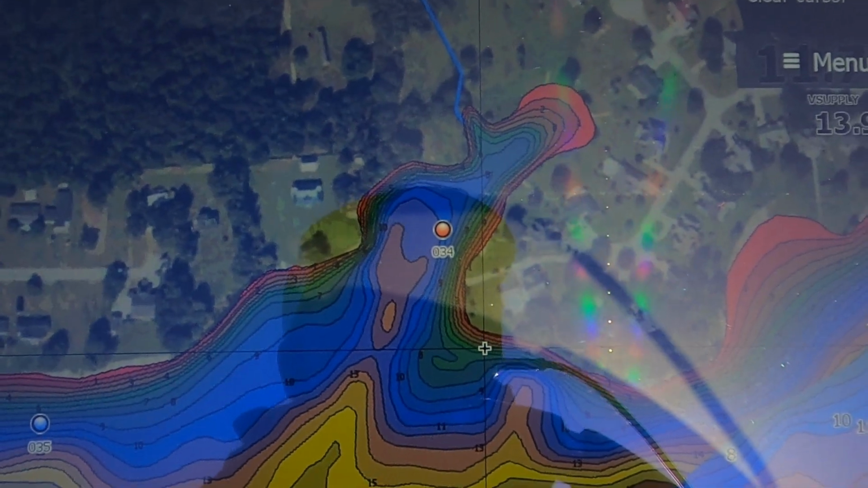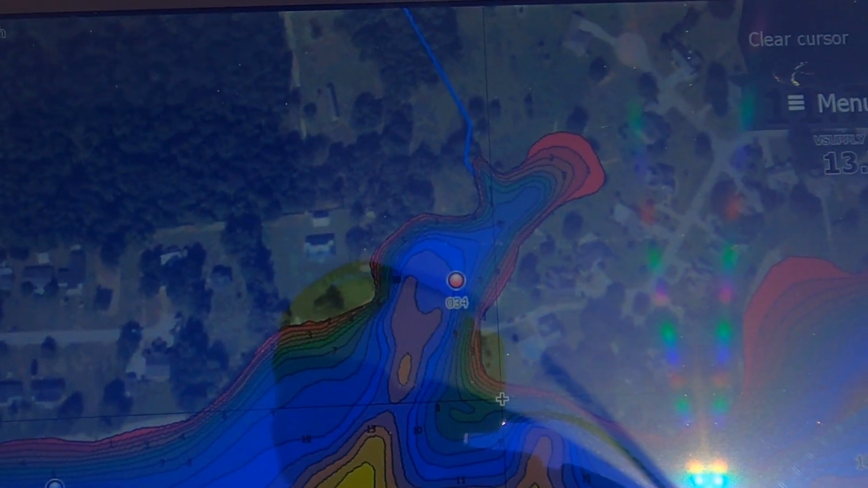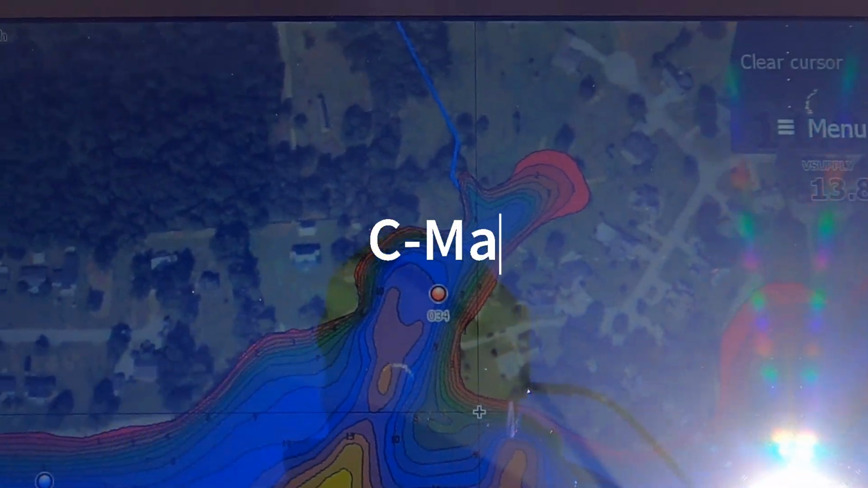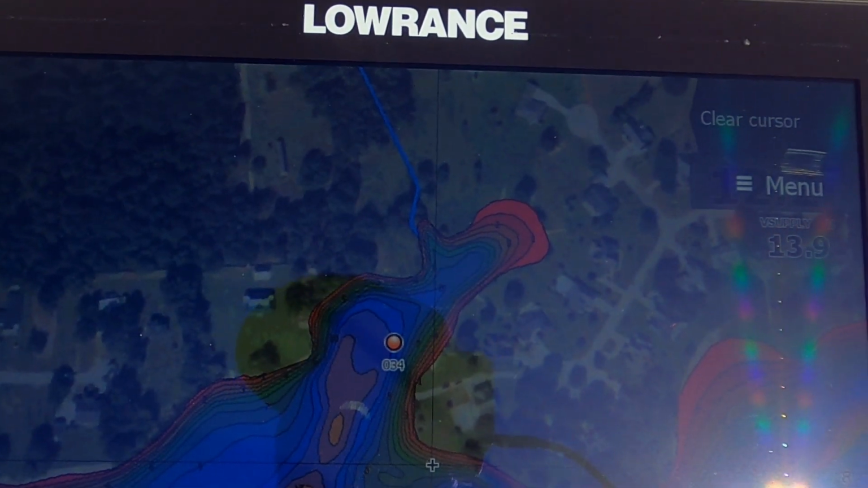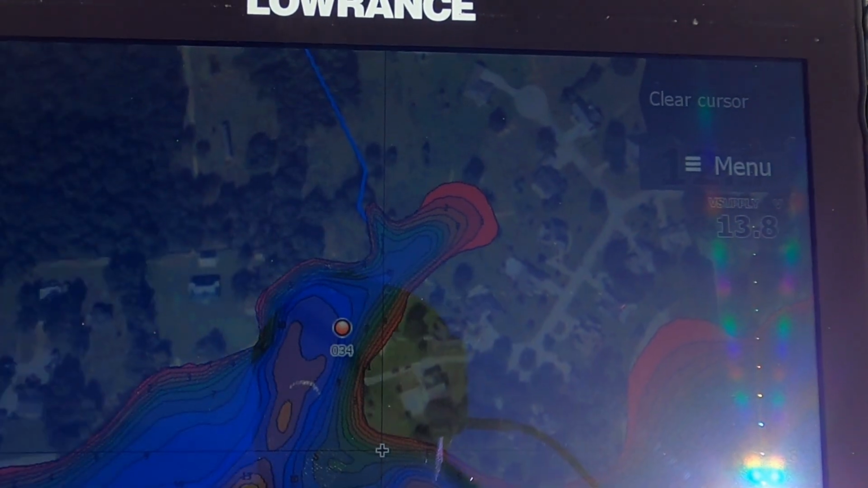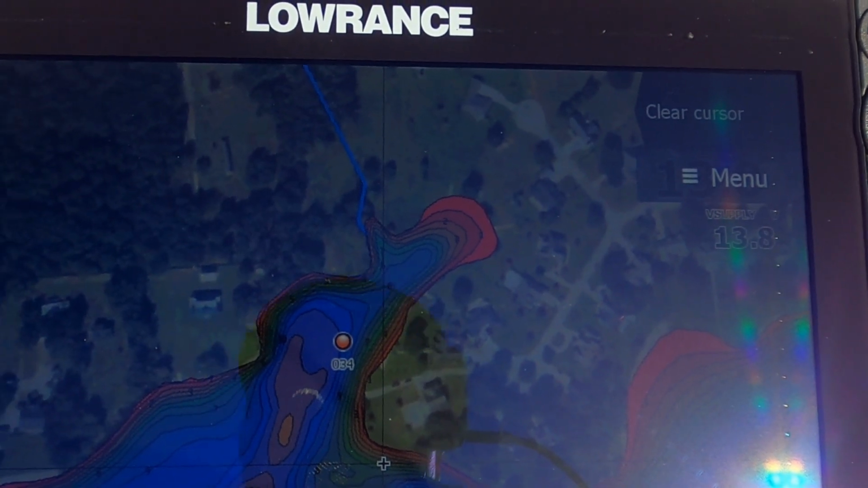All right, so like I said, we're going to be utilizing the forward-facing sonar today, and we're going to dedicate this video to that purpose. So just to show you a little bit about what I'm going to be doing today, and how this forward-facing sonar is being utilized by a lot of people, along with their GPS mapping and whatever units they're using.